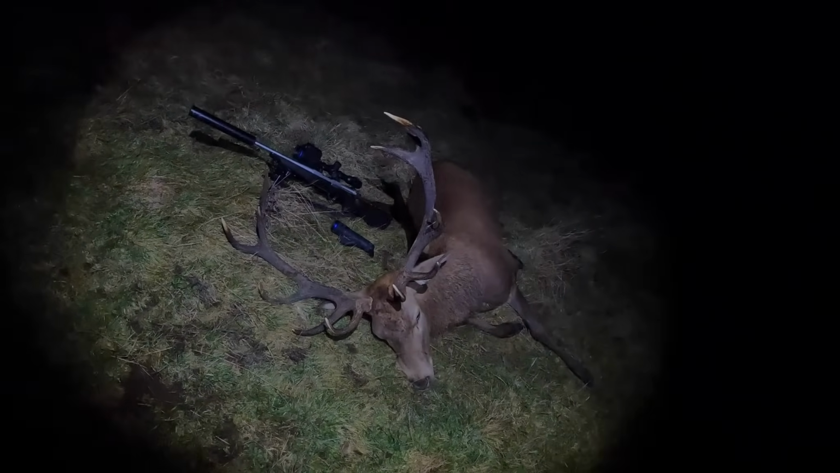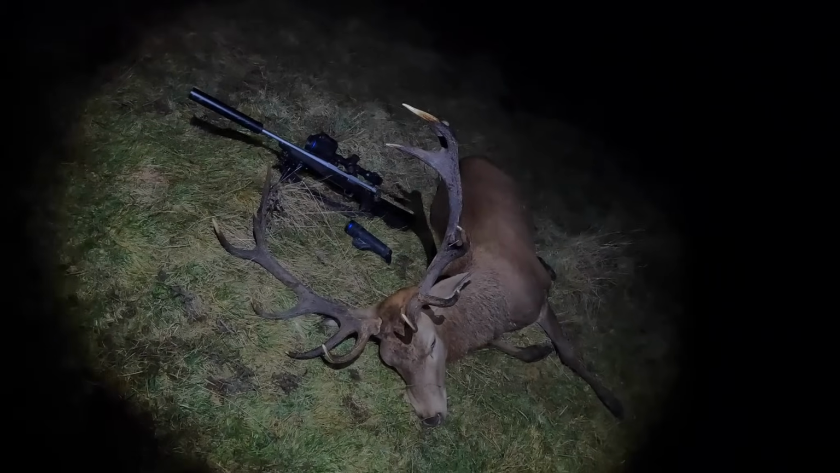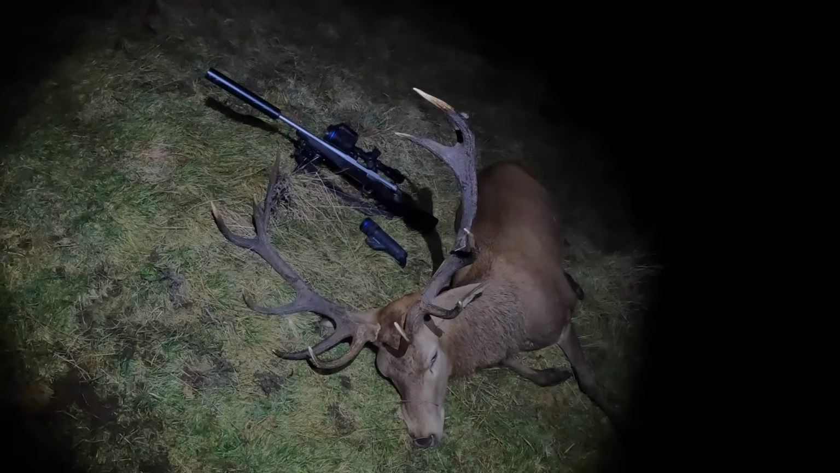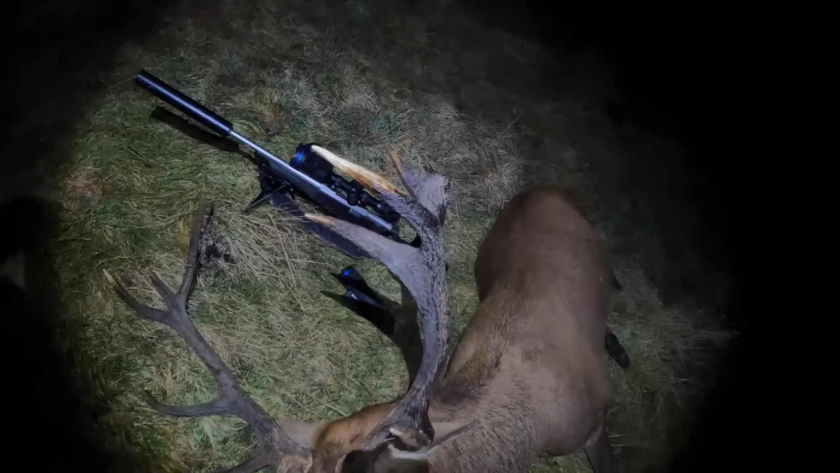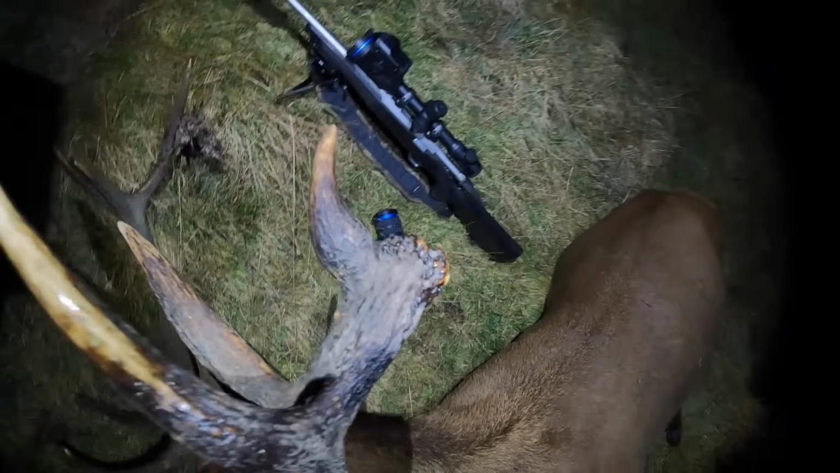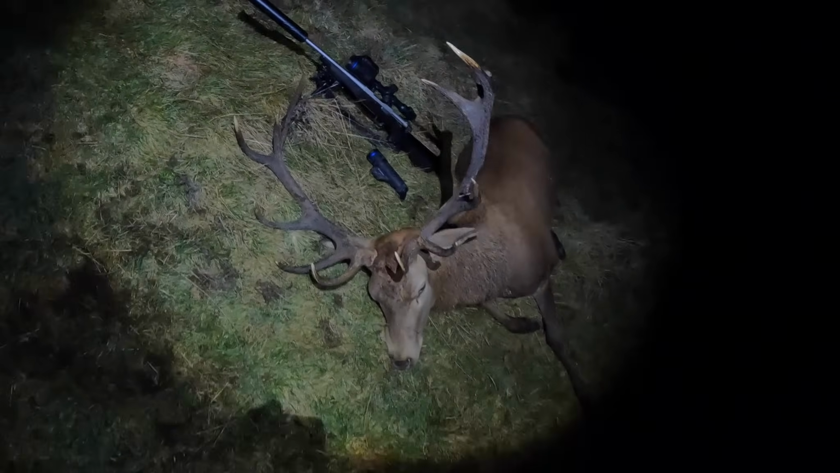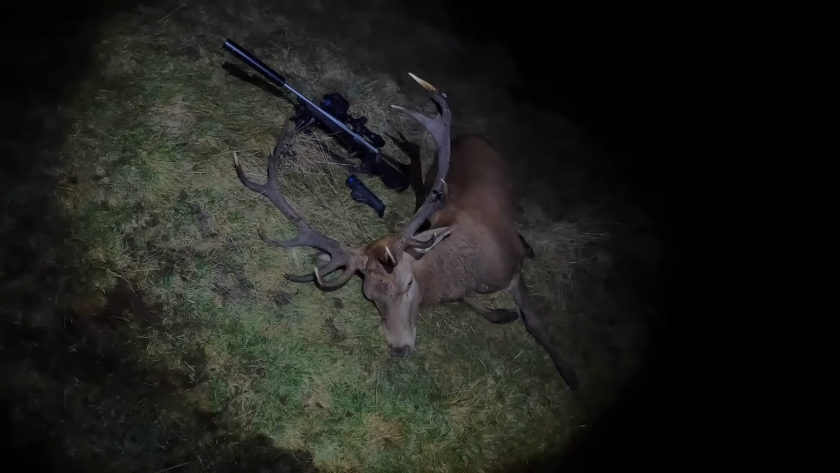Well, there is my stag that I just shot. And yeah, not expecting him to be that much of a corker head. Check that out. Beautiful 12 pointer with a bit of character here. That there, could maybe call him a 13. Could hang a ring on that, but I'll call him a 12. That's unreal. That's such a beautiful, perfect head.